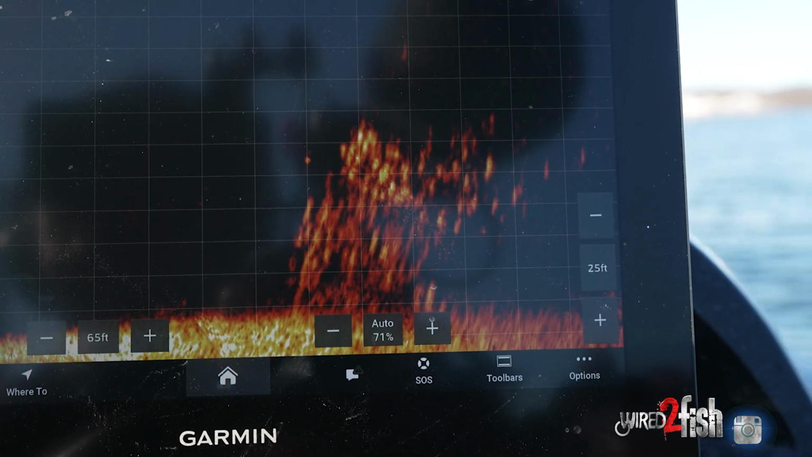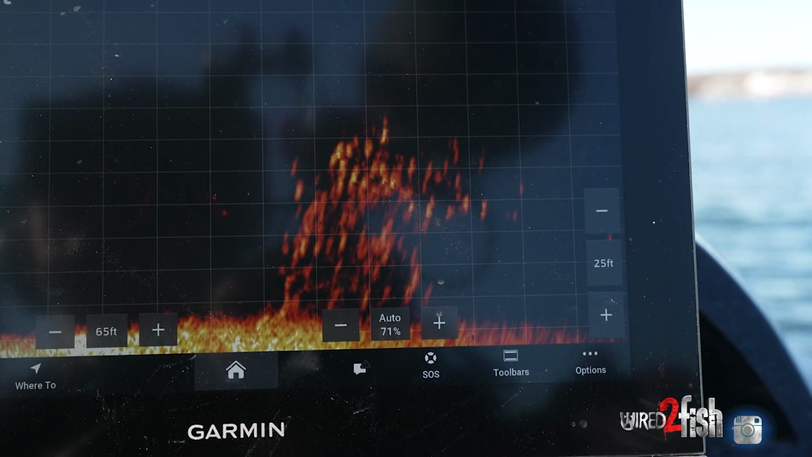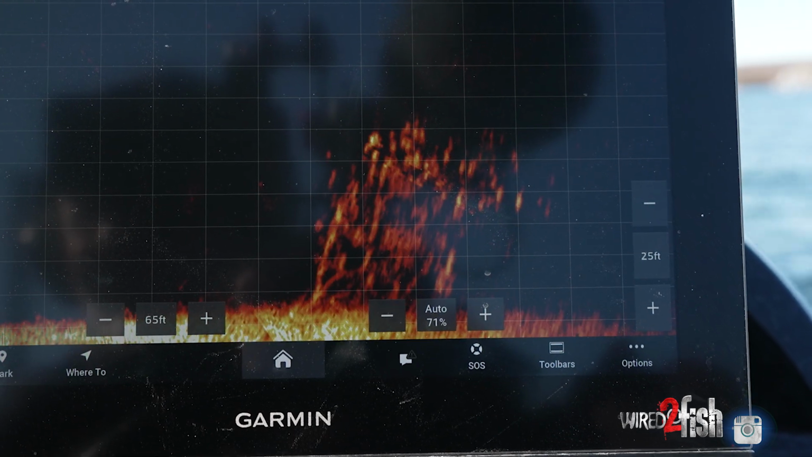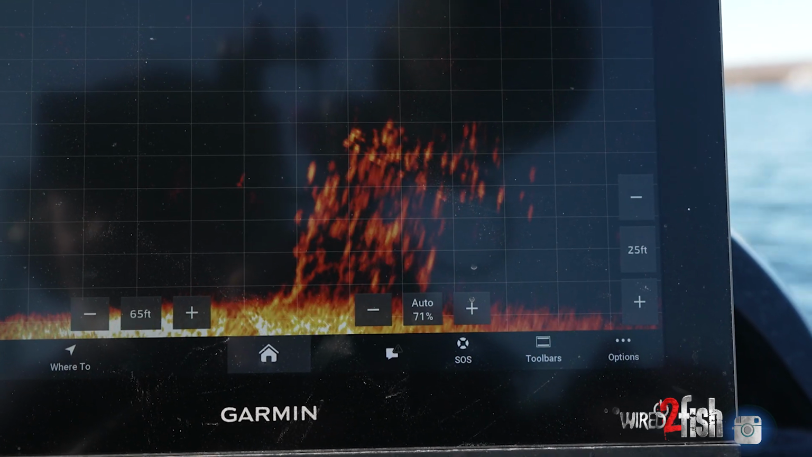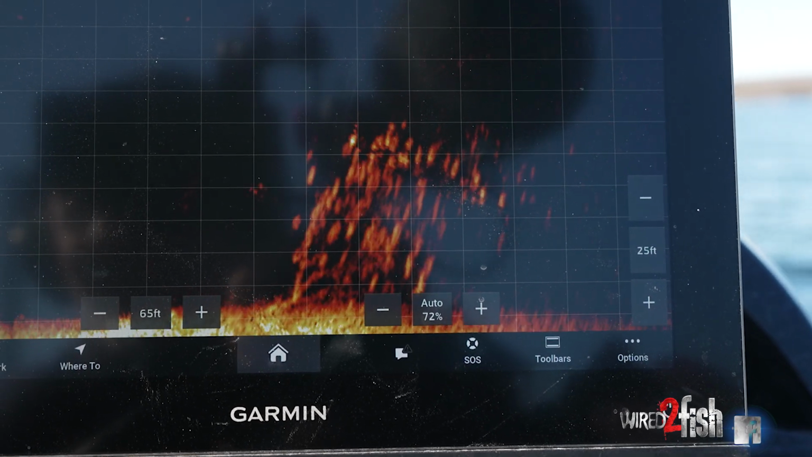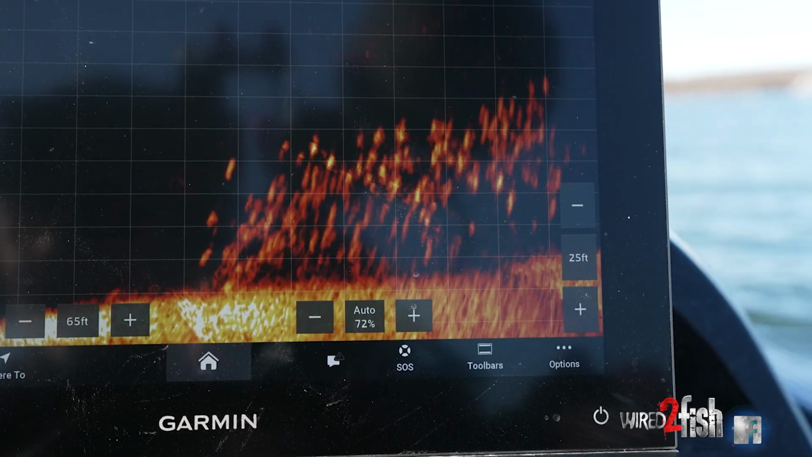Look, I can cast, I can see my bait. There's one coming up out of the school to inspect it. A lot of times the fish that you're going to catch are the ones that are going to come up and at the top of the school and eat. Now on the bad days, then you got to get lower and lower.